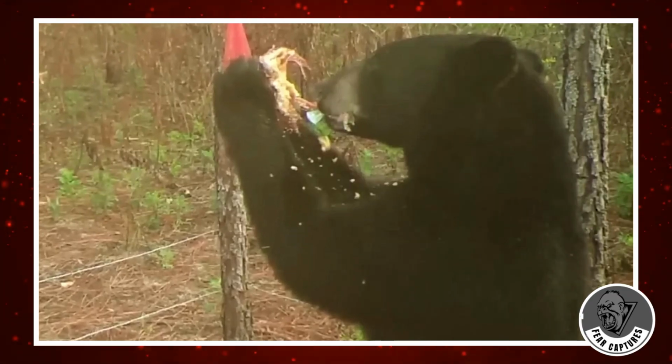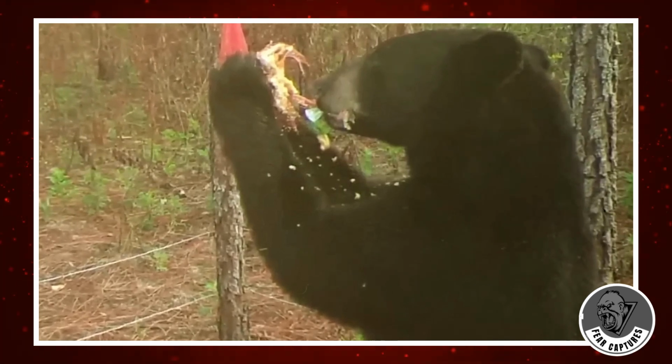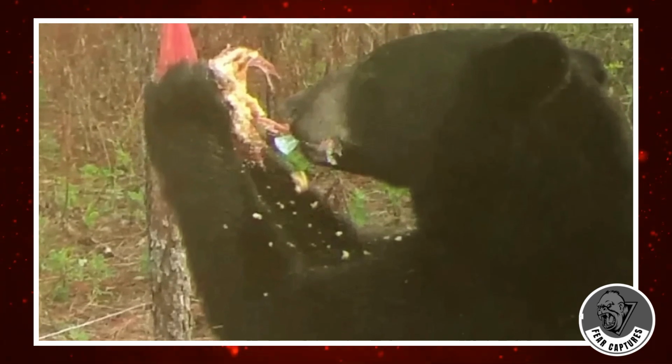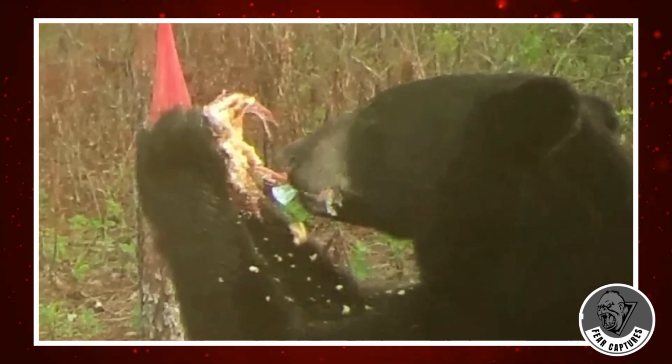Let's start with a cool picture we've got here. It's of a black bear doing something interesting. This bear seems to be messing around with a bear hang, or maybe some bait for bears.